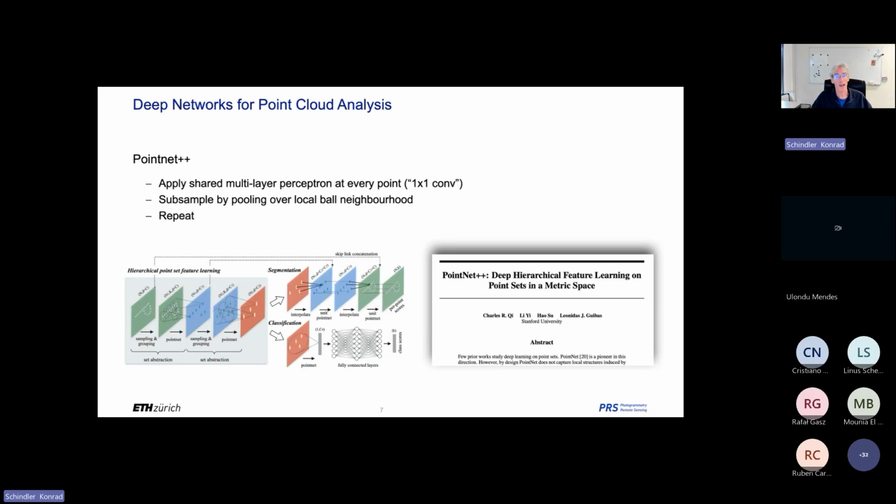And then we pool over this neighborhood. So we take the maximum or the mean or some sort of pooling operation to merge all the descriptors of all those points in there into one. And then we have a new set of features in space, and we can apply the next level of a multi-layer perceptron and so on. So this was the PointNet principle.